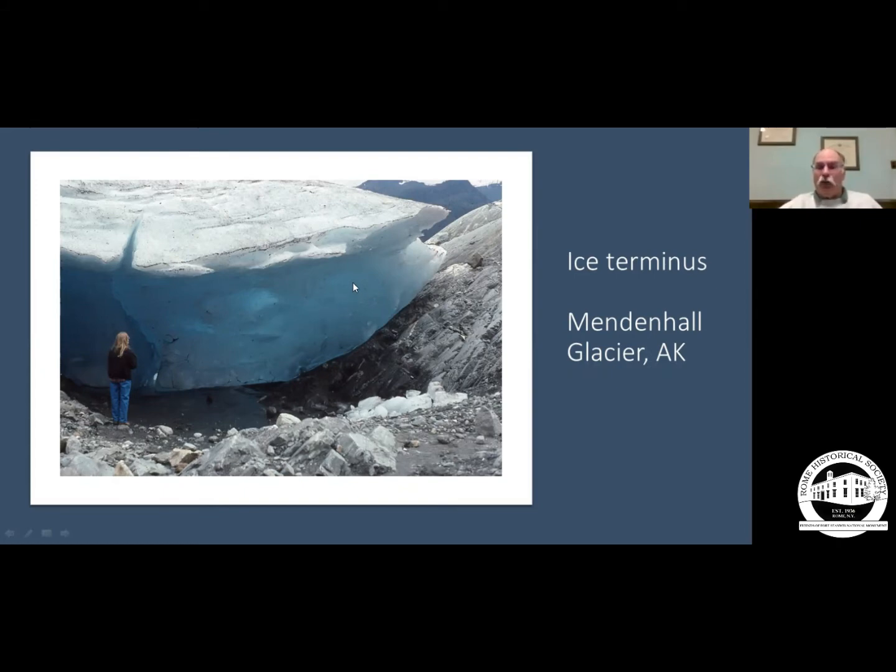The ice absorbs the red wavelengths of light and only lets the blue come through. So you can see how blue the glacial ice is. This is the terminus, or the end, or the snout of the Mendenhall Glacier up in Juneau, Alaska. Right here, it's only about maybe 15 feet, 3 meters high. As you get farther out into the ice field, it's over 900 feet thick.